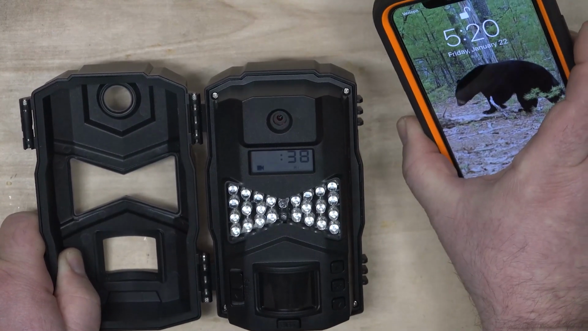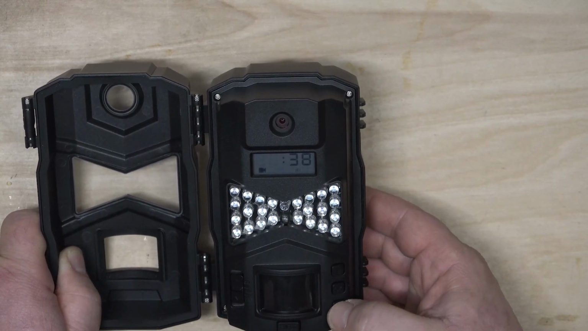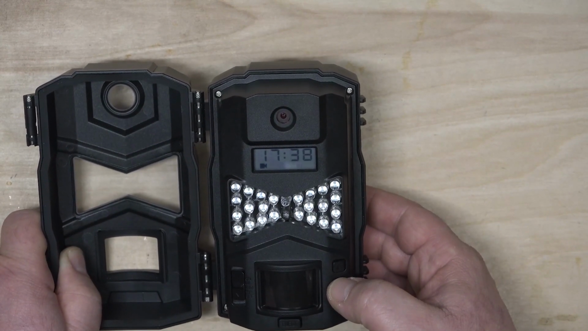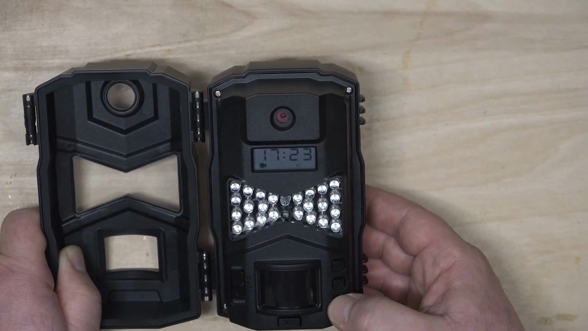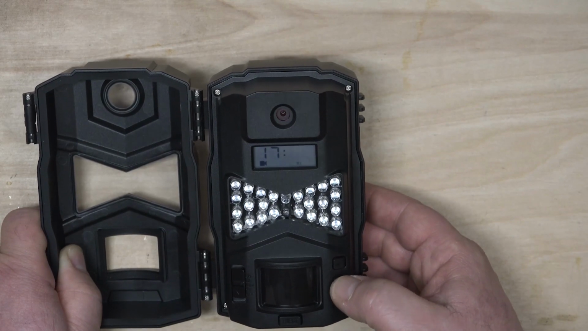Our time is now 5:20 Eastern Standard Time, which is 1700. So we're going to adjust that. We will hit the OK button. It'll go to the minutes. We'll hit the down button to get us down to 20 minutes. We'll hit the button again.